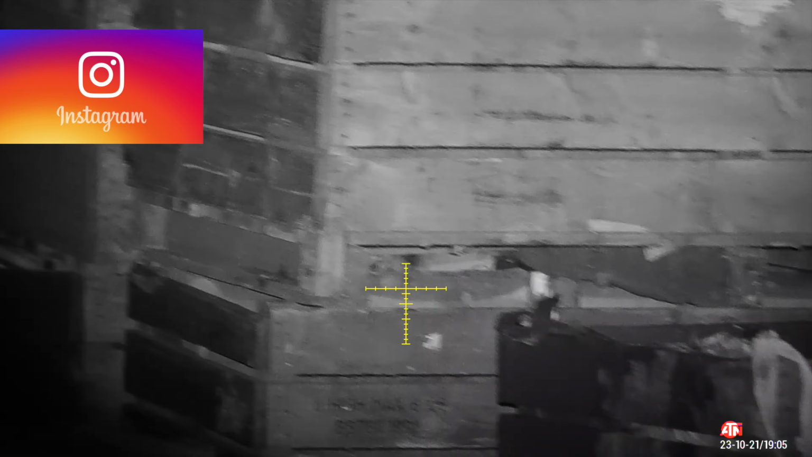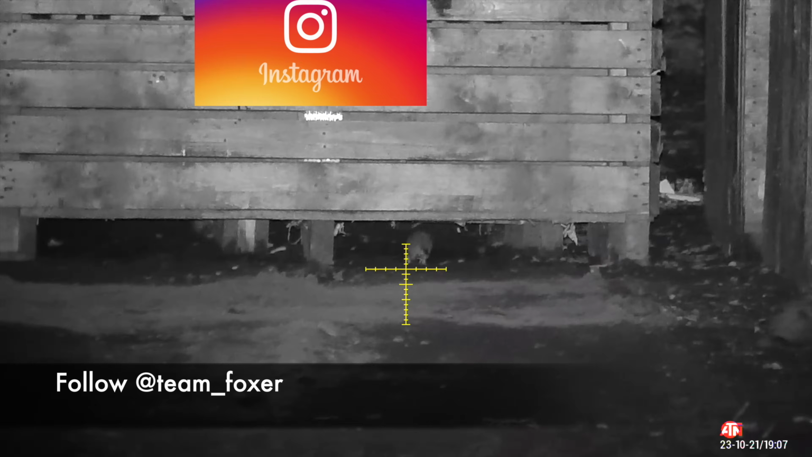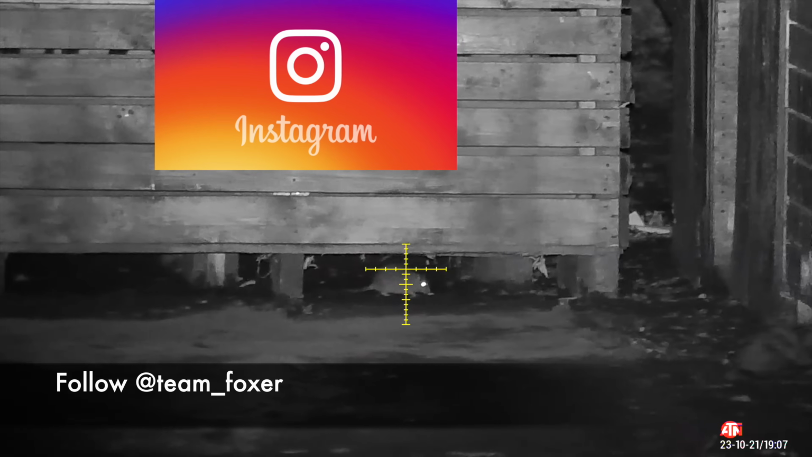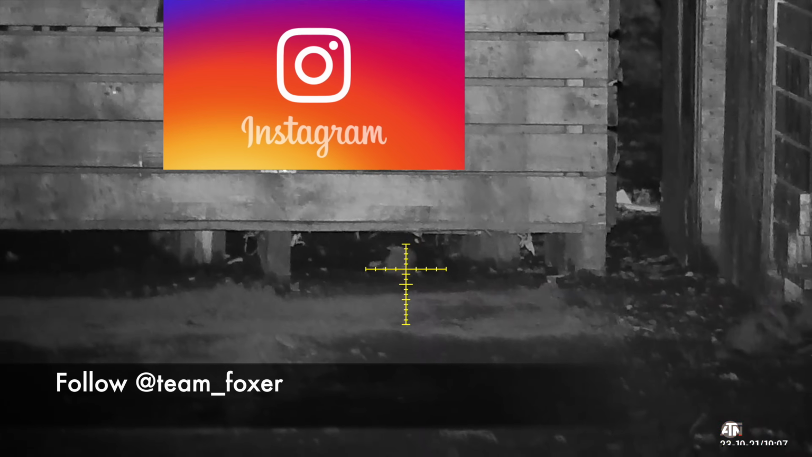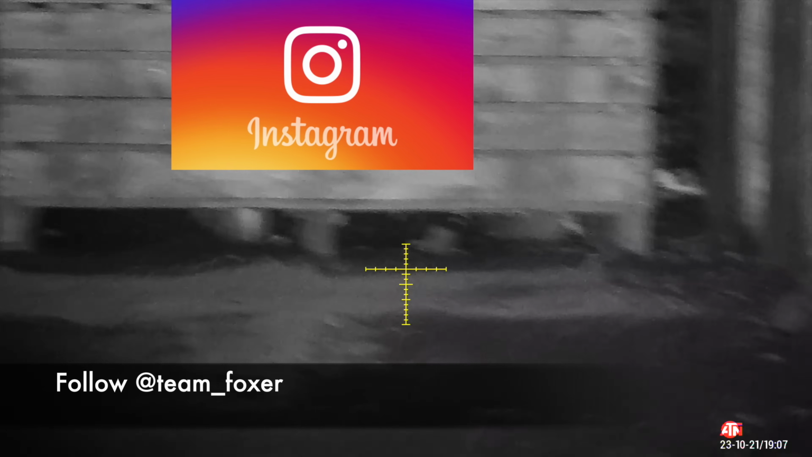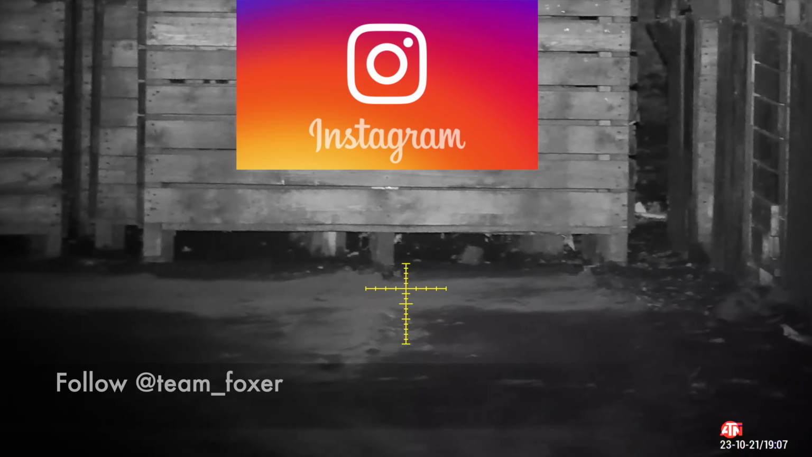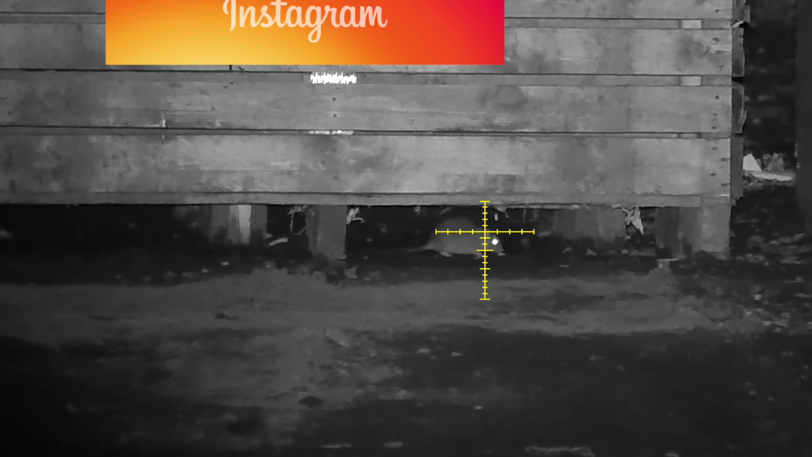That one, however, I did manage to get through to, as I confirmed it thrashing around inside the box using the thermal. This one's a little further, having said that, so it actually requires a little bit of holdover, so the pellet falls nicely into the vitals at just under 30 yards.